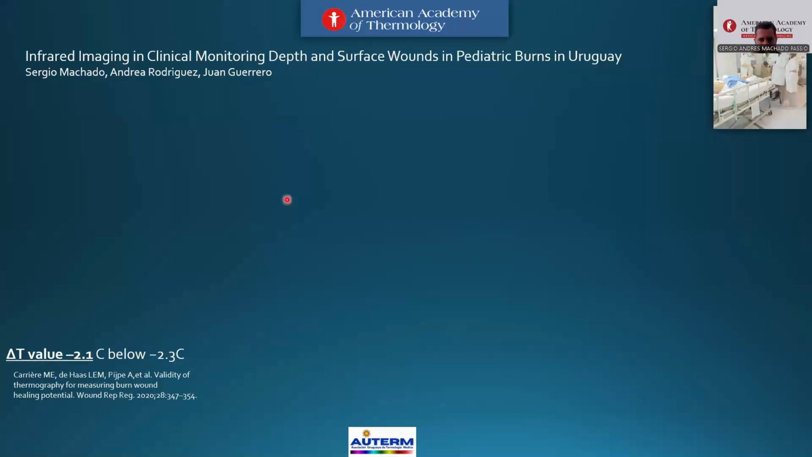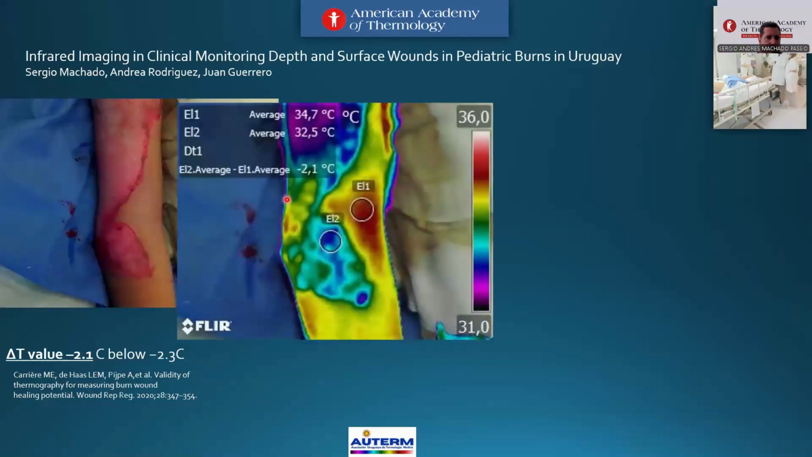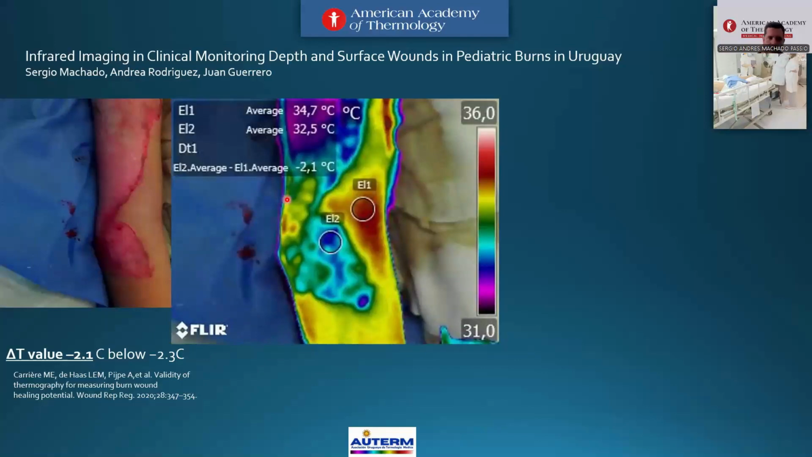The thermography area prevents use at the same time from areas marked for escharotomy early. But what's the problem? The burn is extended. Look at that. That's an extended wound. What are the limitations of thermography?